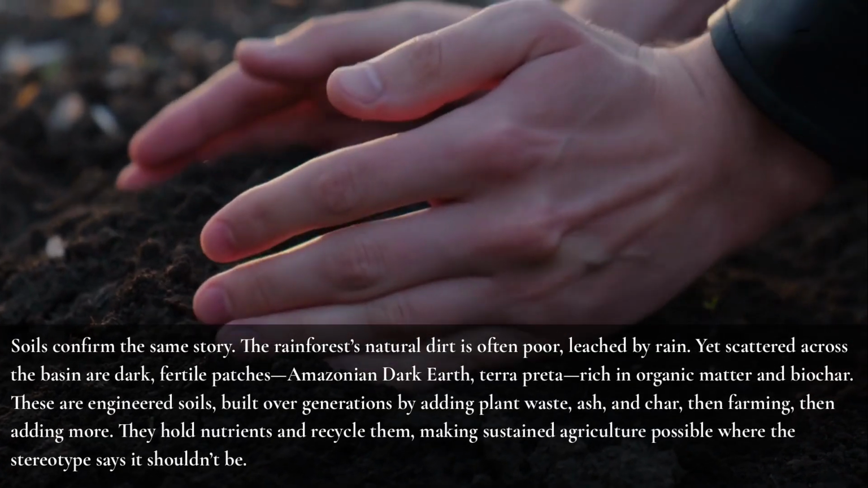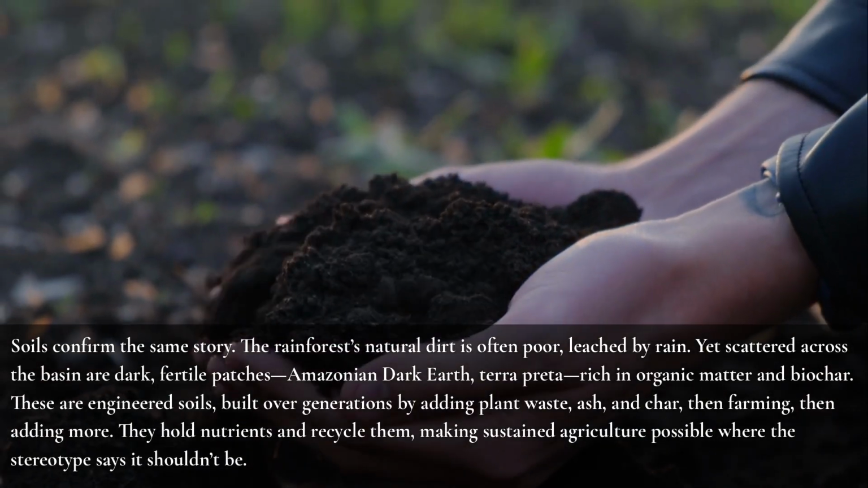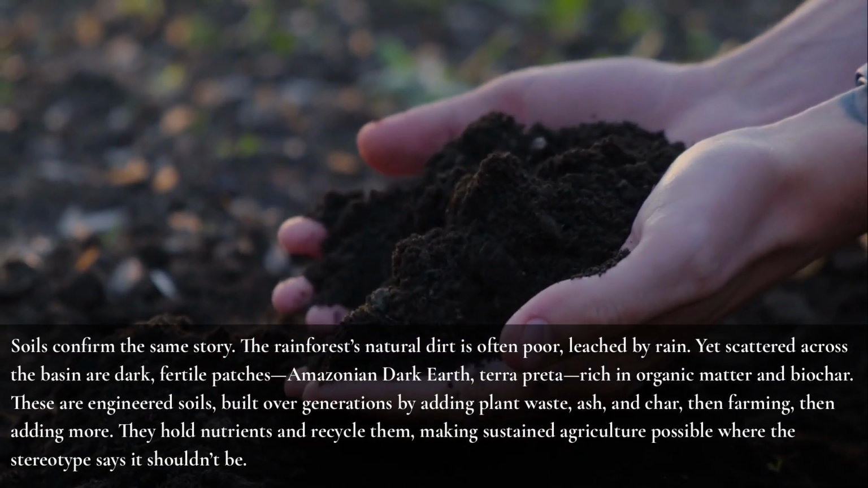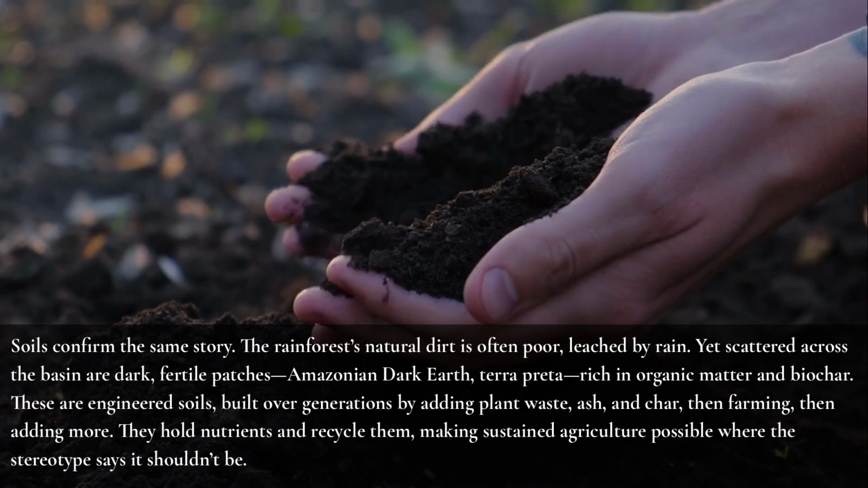Soils confirm the same story. The rainforest's natural dirt is often poor, leached by rain. Yet scattered across the basin are dark, fertile patches, Amazonian dark earth, Terra Preta, rich in organic matter and biochar. These are engineered soils, built over generations by adding plant waste, ash and char, then farming, then adding more. They hold nutrients and recycle them, making sustained agriculture possible where the stereotype says it shouldn't be.